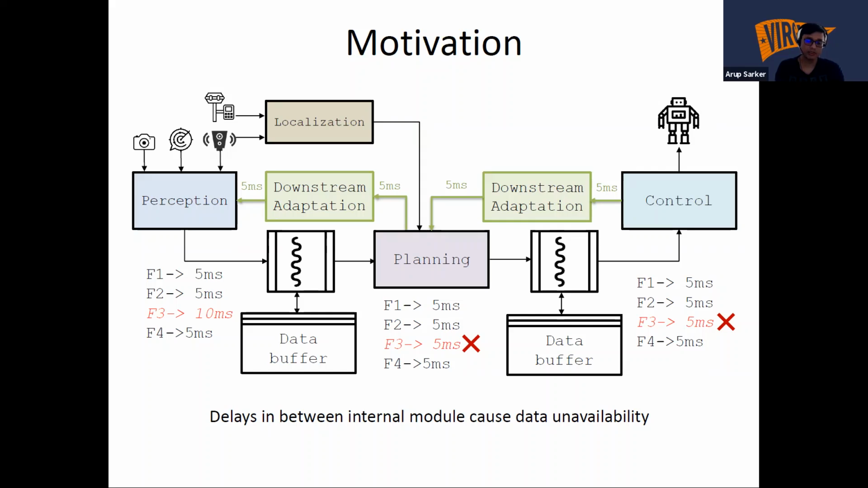The planning module will use the past data to perform its motion planning, and in the same way the control module will also perform action based on old data results. So that is why we mainly focus on working on the latency in different modules in a whole autonomous ecosystem.